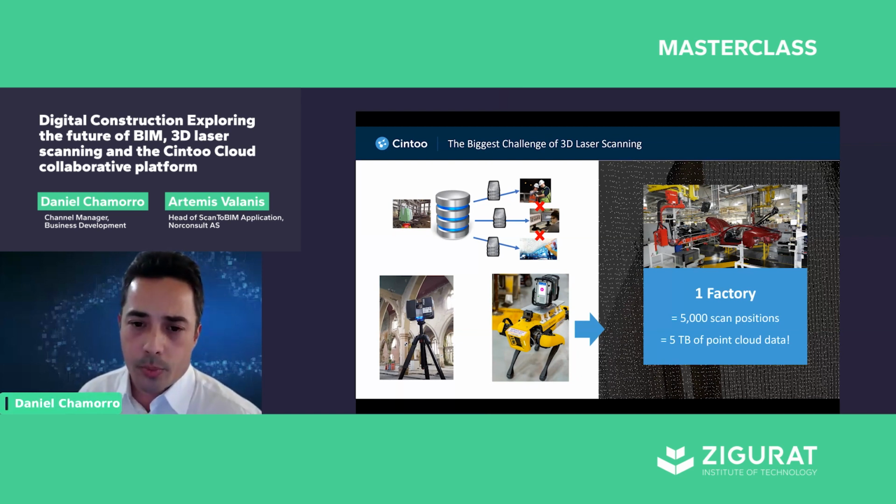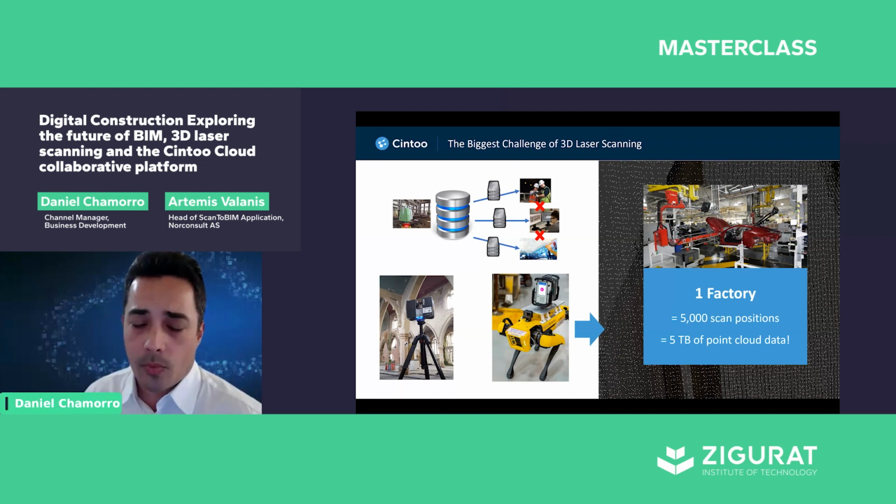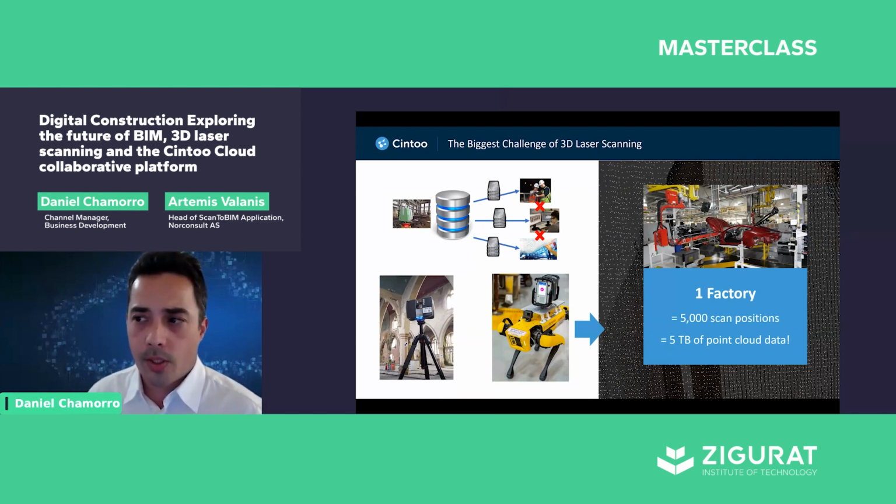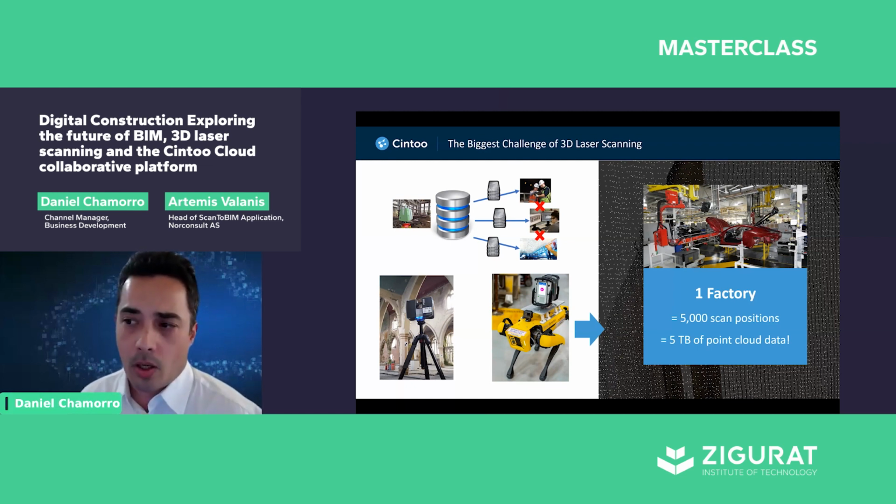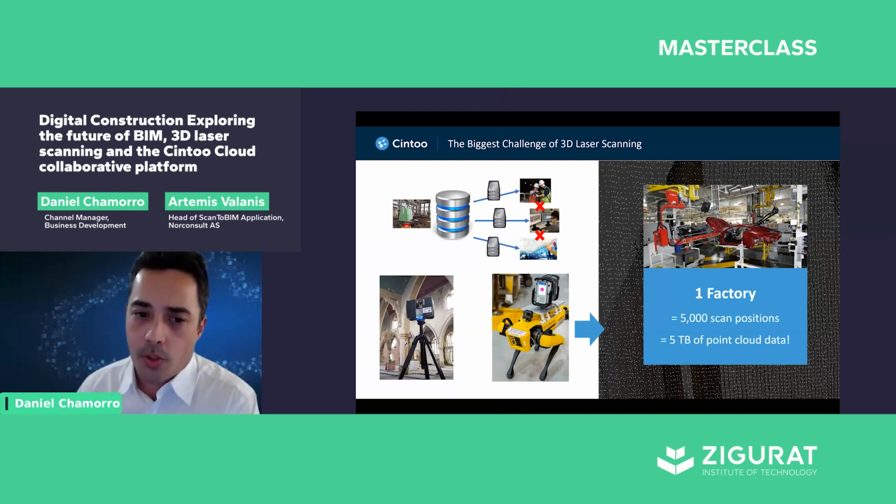But to give you an example, if you were to scan a factory, which is something very common for obtaining a quick factory layout or for planning, this results in very high volumes of data, right? Whether you're scanning a large building as well, or for heritage, again, we have this big challenge of very large volumes of data. And this is also one of the reasons why the construction industry is taking a lot of time to adopt this technology.